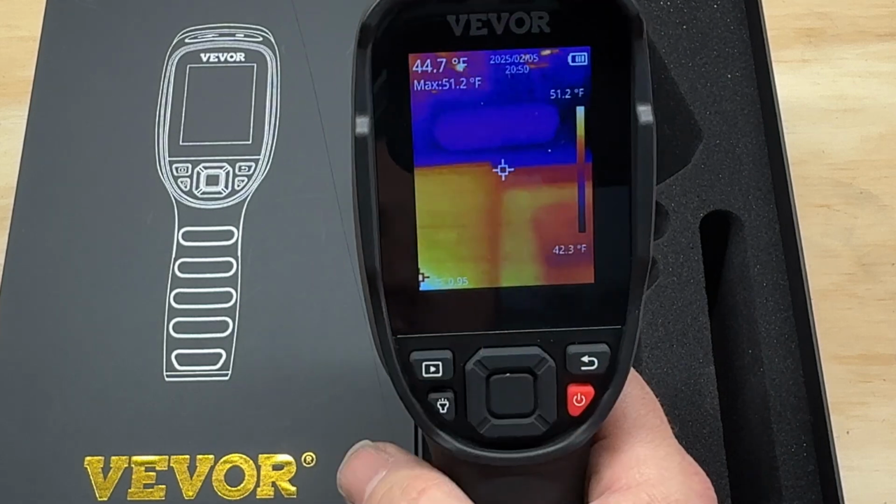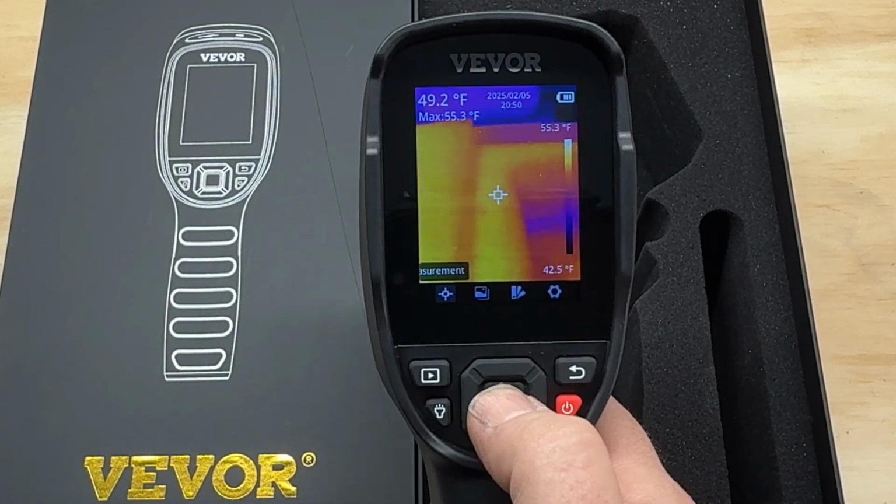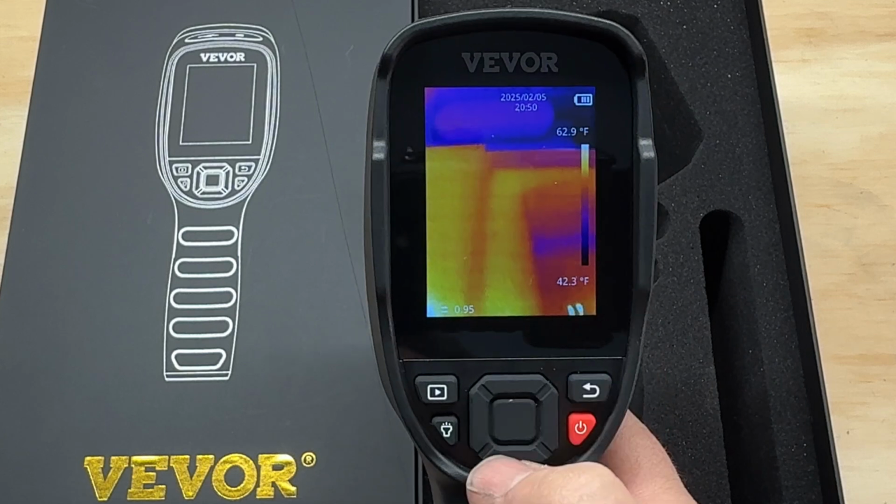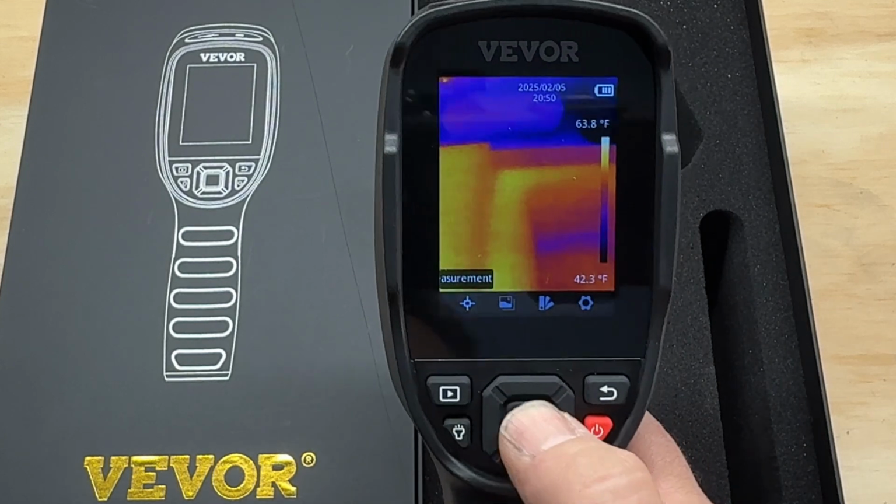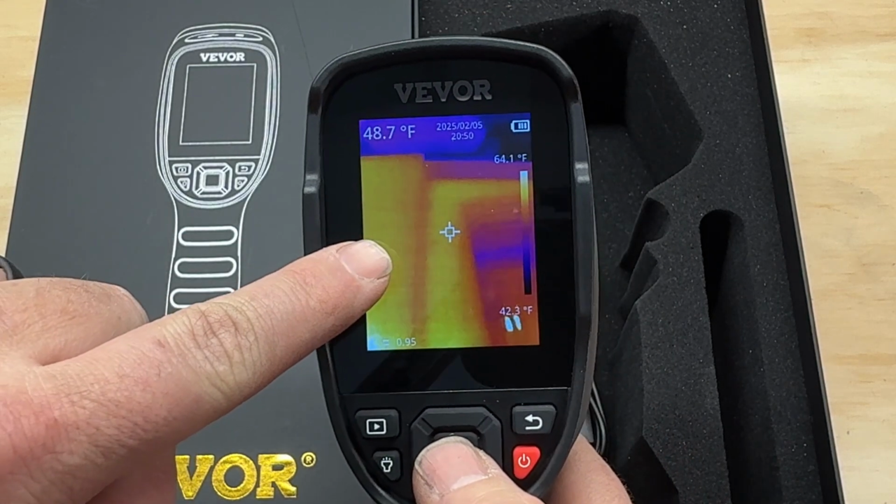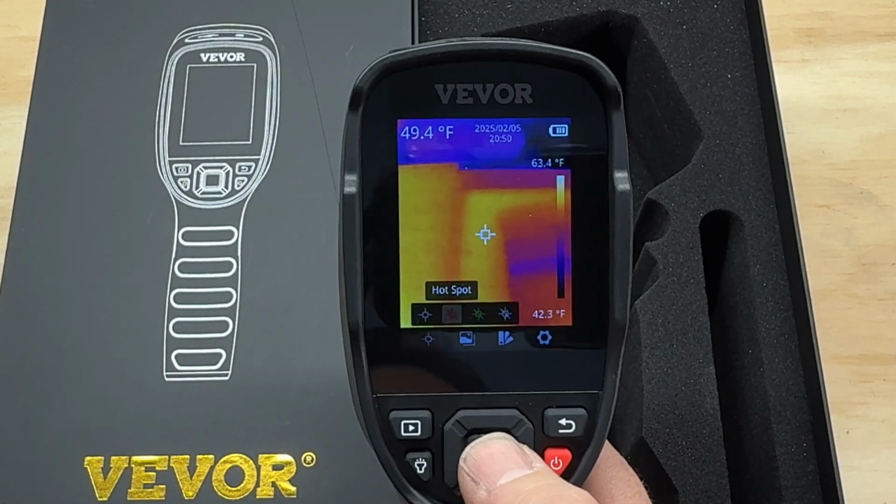Whenever you're in the normal viewing mode, if you hit the enter button, it's going to bring this up where you have measurement mode, and you can set different things. So right now we have everything turned off. If we hit enter, we go into measurement mode, we can actually set some stuff. So I can put center spot, right? That's always going to show me the center of the image. And then if I go again, I can add hot spots.